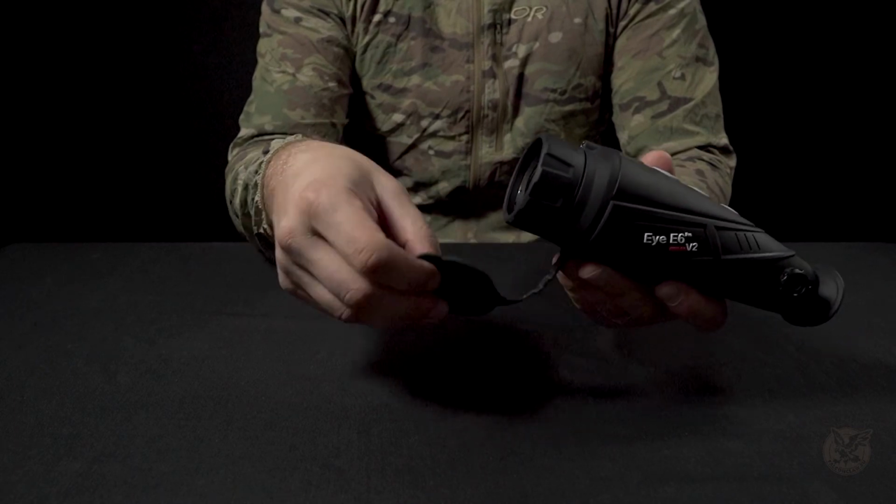The thing I personally don't like about this unit is this front thingy.